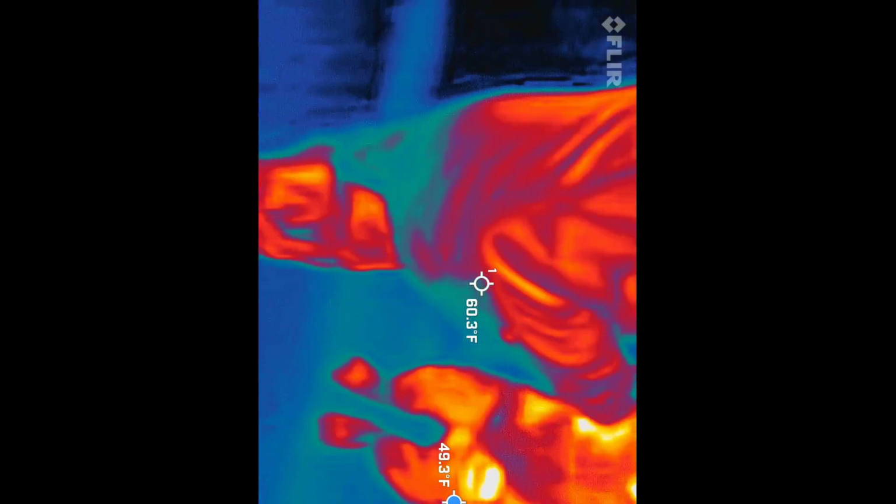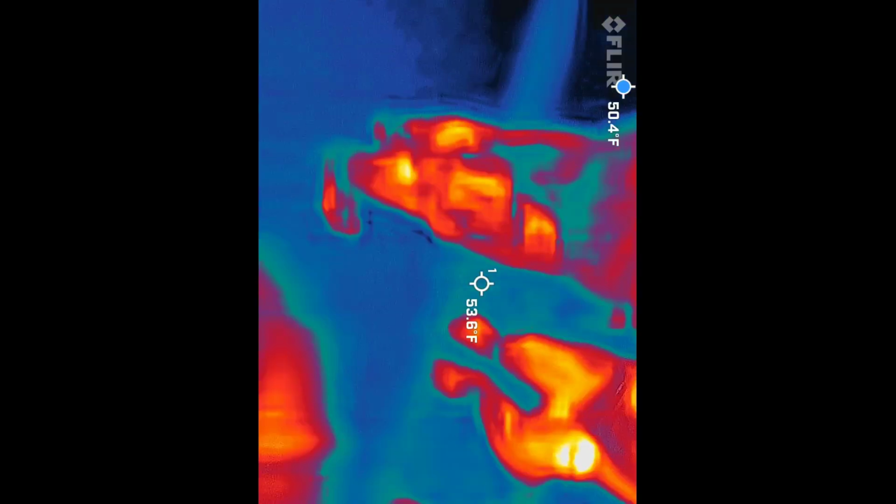So here's how this is going to go. First off, I'll point out we do have neighbors. We kind of have to keep our voices down a little bit, which is another reason why, if you get too loud, obviously Jen's going to be tapping you on the shoulder.